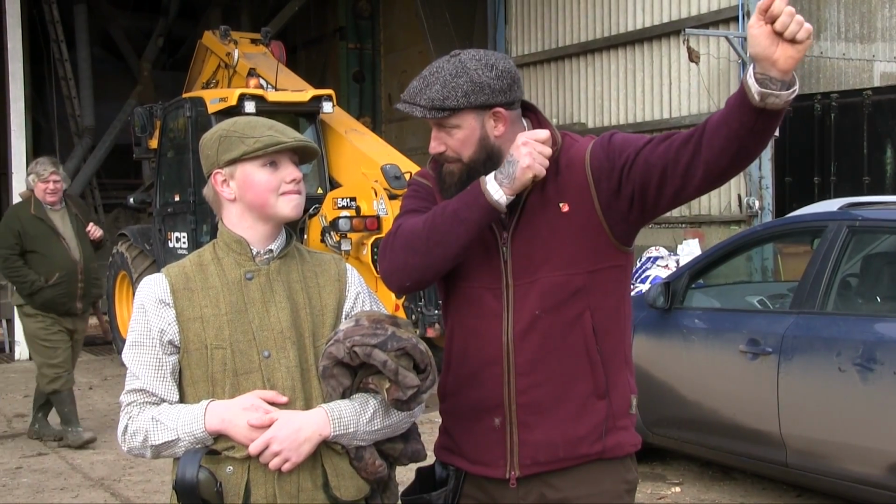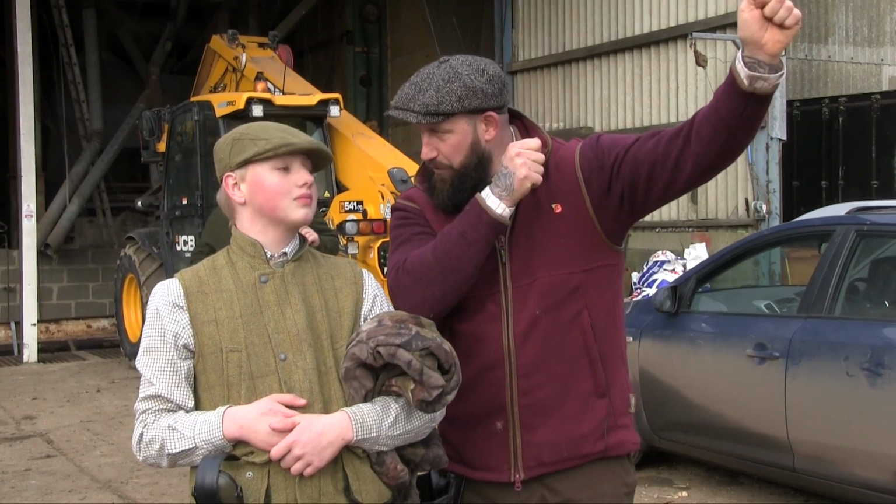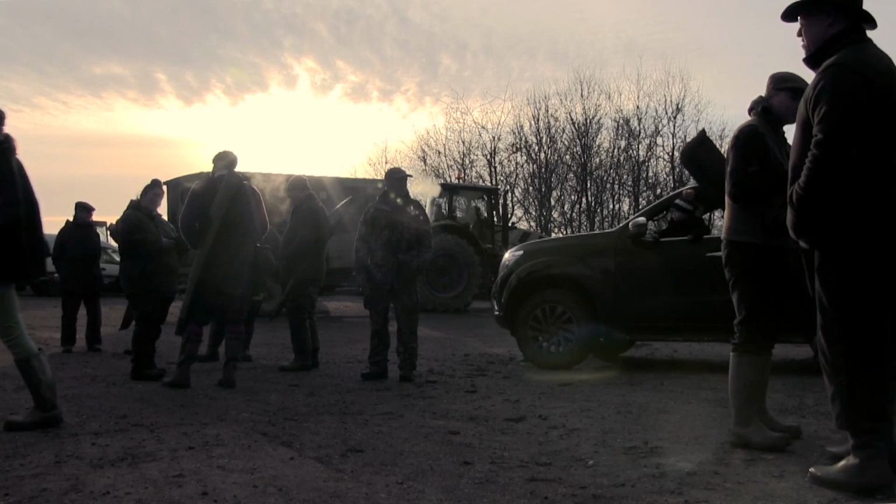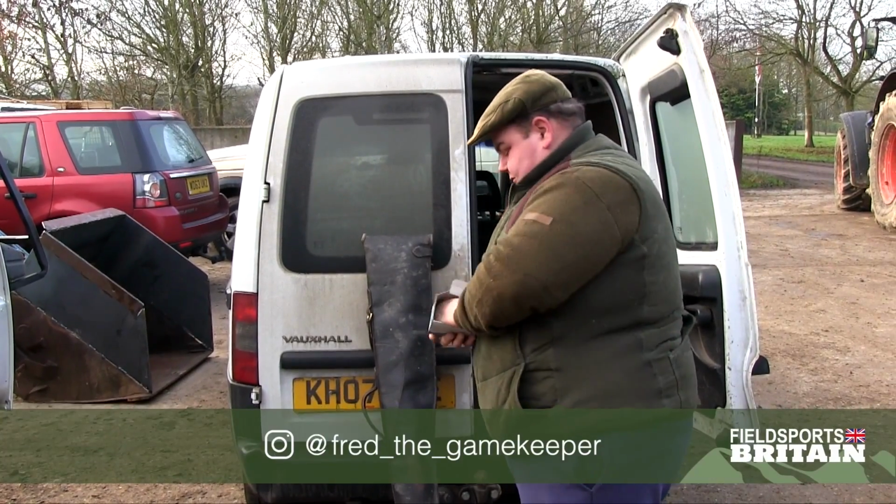Hopefully today we can get little Ollie on peg as well and perhaps give him a little bit of tuition, because the poor little lad's worrying, but like I've said, you don't need to worry, just get a few shots on your shoulder and enjoy the day. There's quite a few birds left. The other week they had a really good day, so there's definitely going to be plenty of bangs today. There's going to be a lot of banter as well, there's a lot of characters here today. Talking of which, here's Fred the keeper.